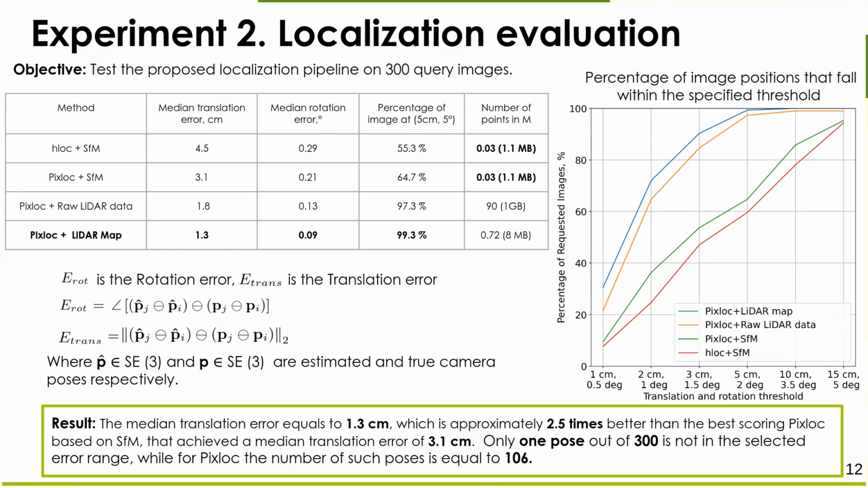Also, the number of points differs by 128 times, which requires a large amount of memory. The size of the resulting map is slightly inferior to the visual approach and is only 8 megabytes.